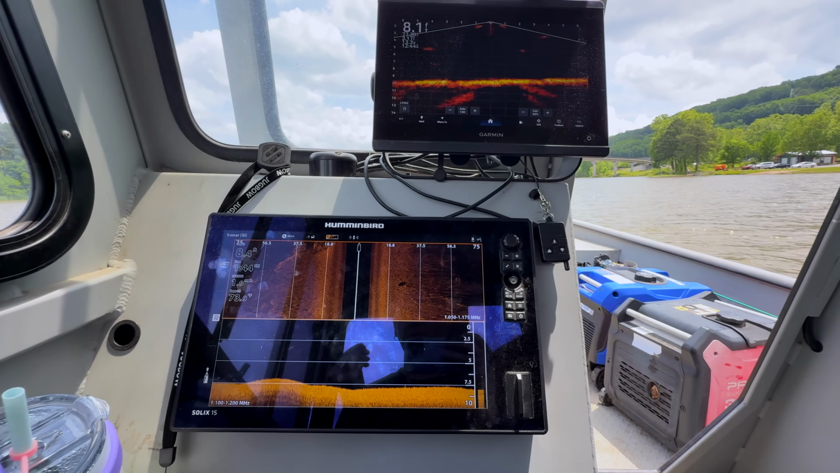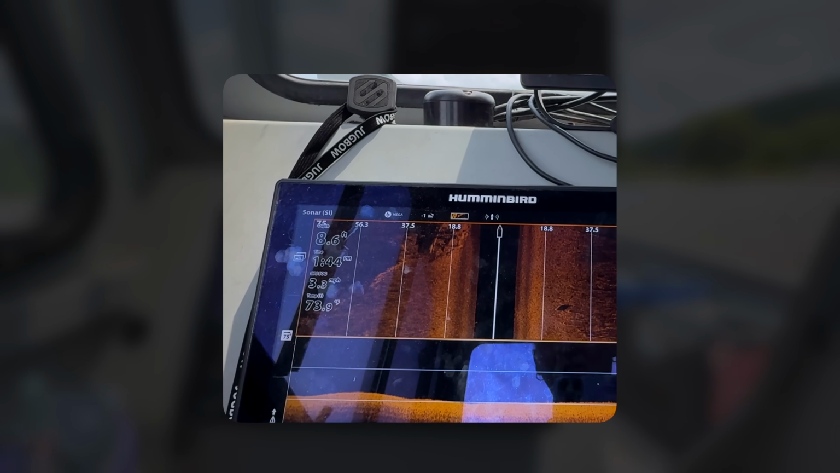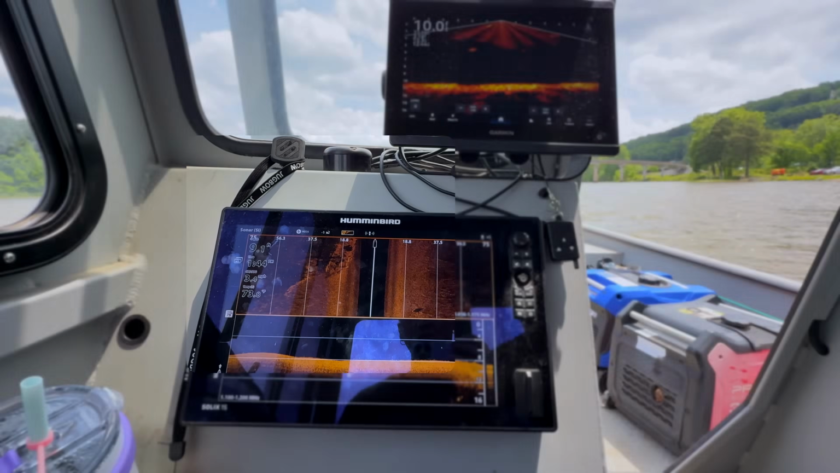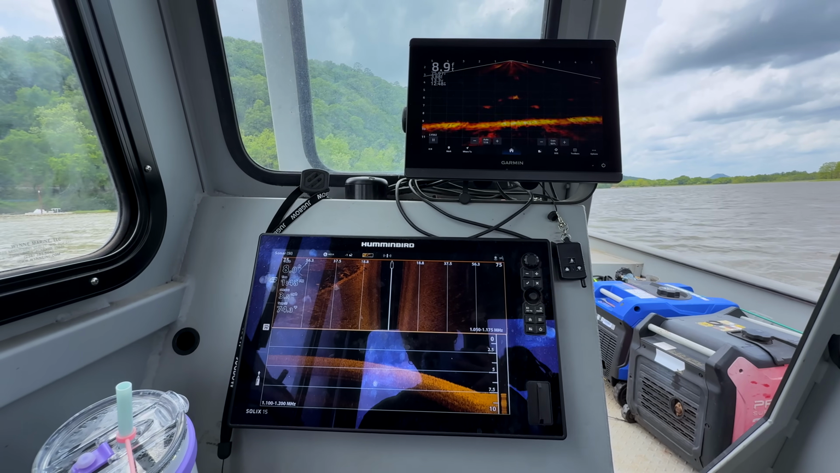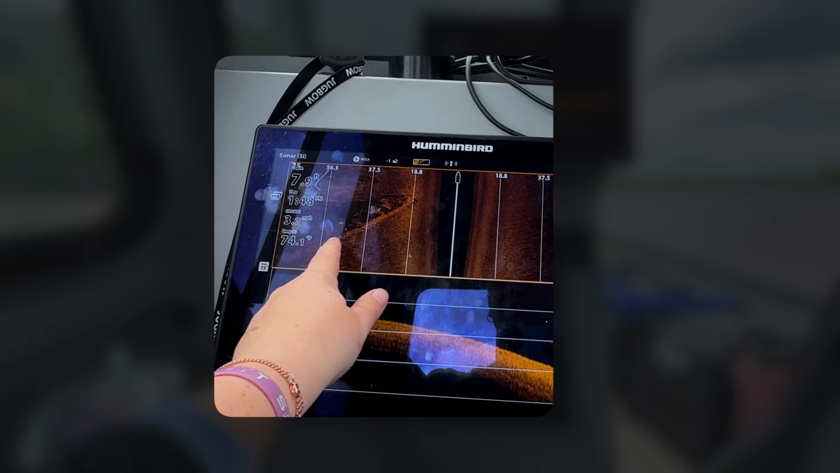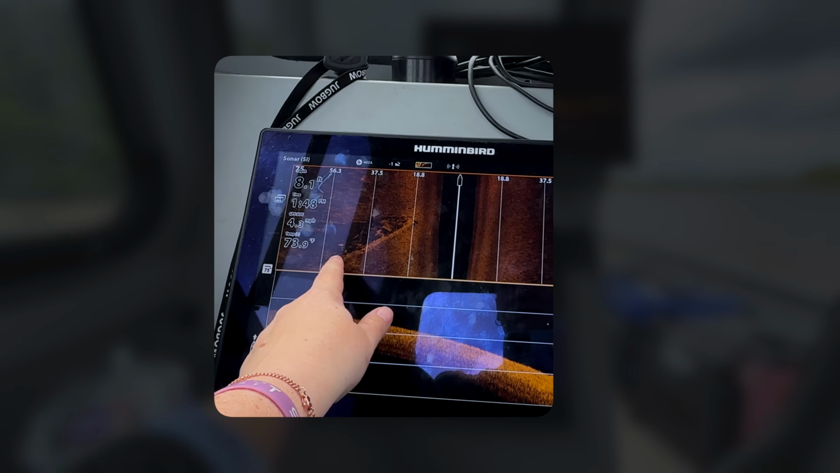So I miss it, didn't I? No, well, yeah, a little bit. It's on the left. I feel like it's just way too long. Yeah, and then you're looking at almost 40 feet.